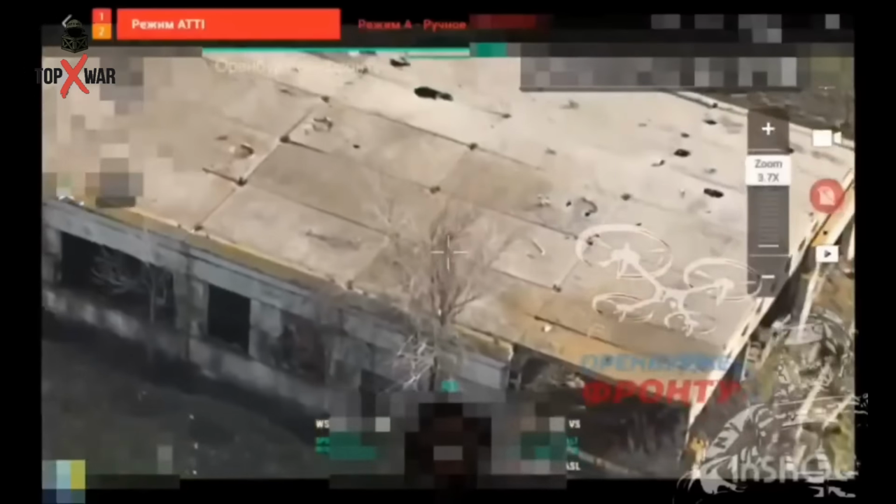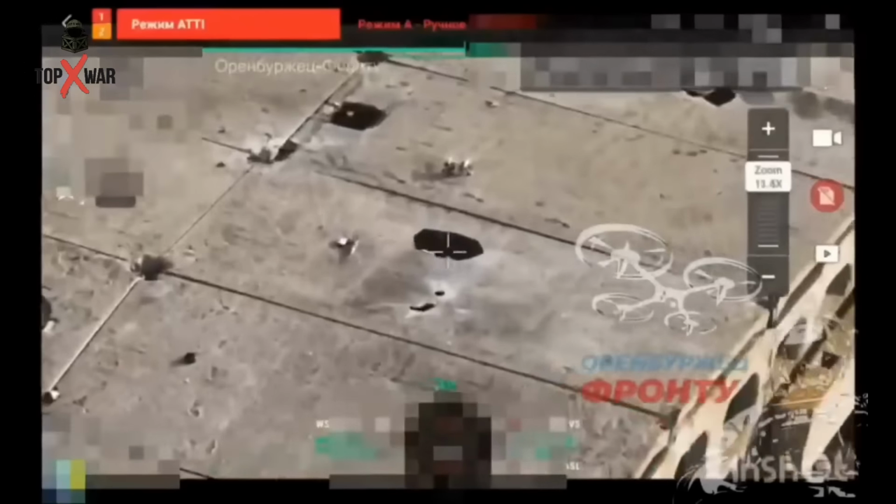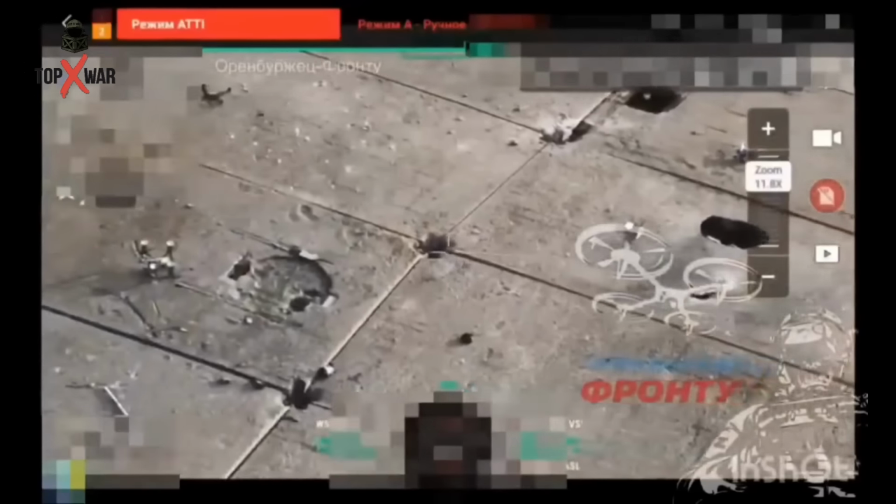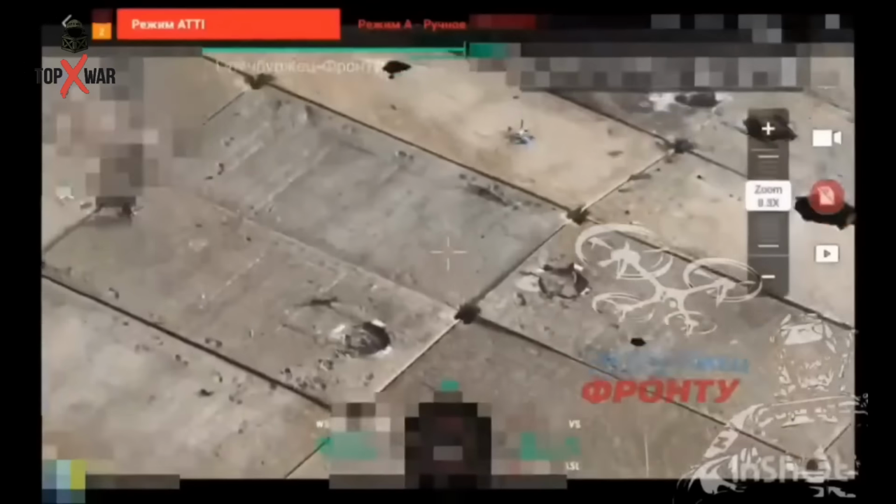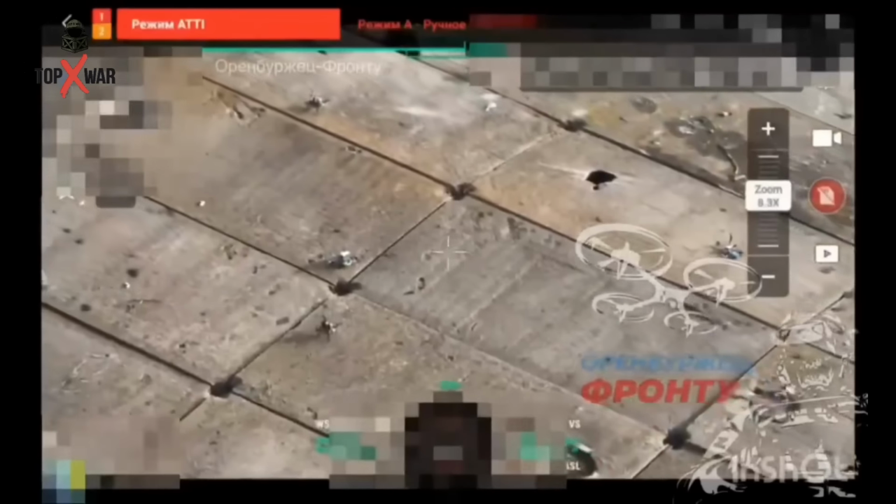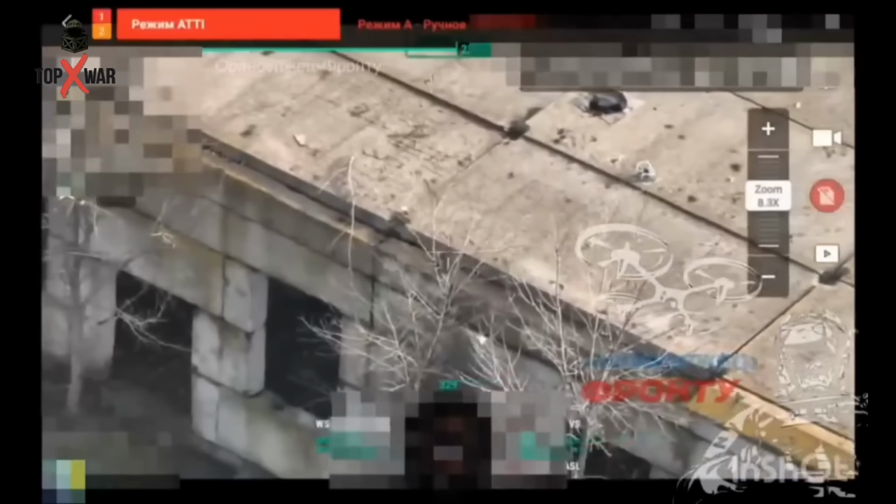A large number of Ukrainian drones were observed positioned atop a building, prepared for ambush operations. These drones are set to activate instantly at any sign of movement, taking advantage of elevation to remain largely hidden from soldiers and difficult to neutralize even if spotted. Rather than waiting along roads, the drones relied on concealment from above.